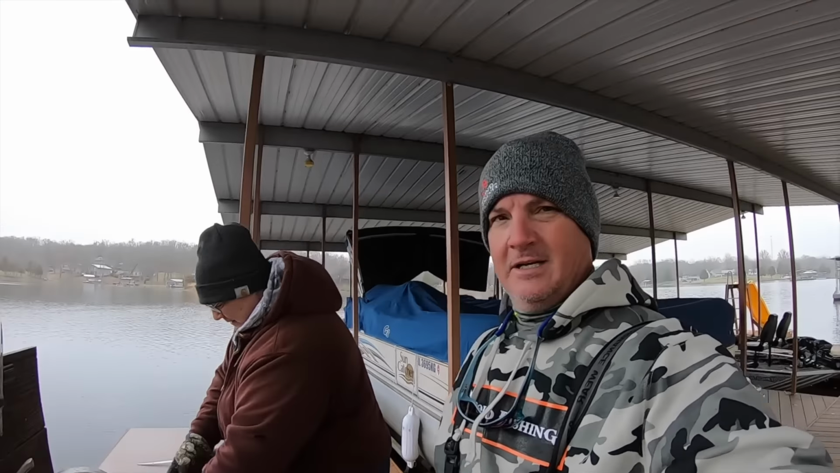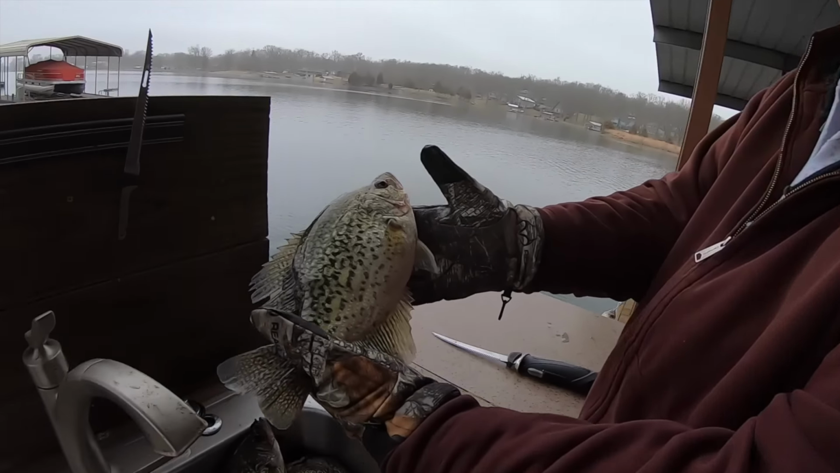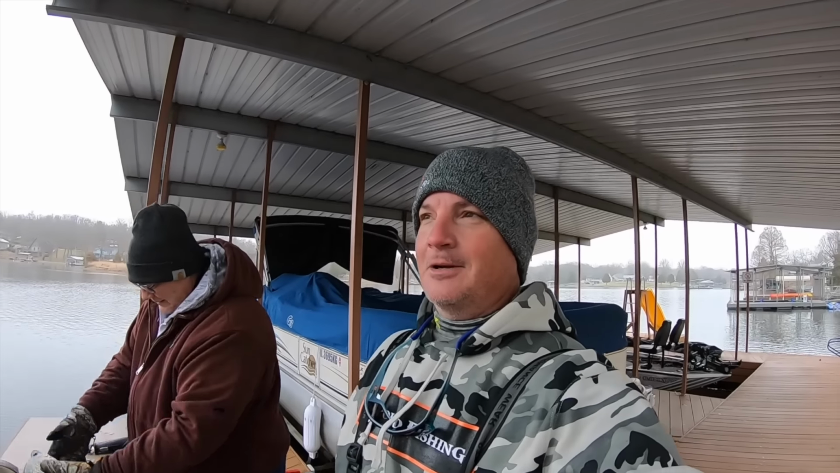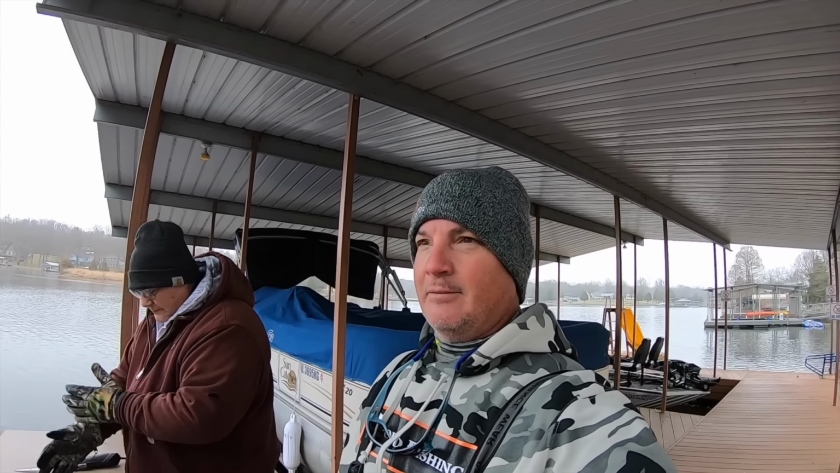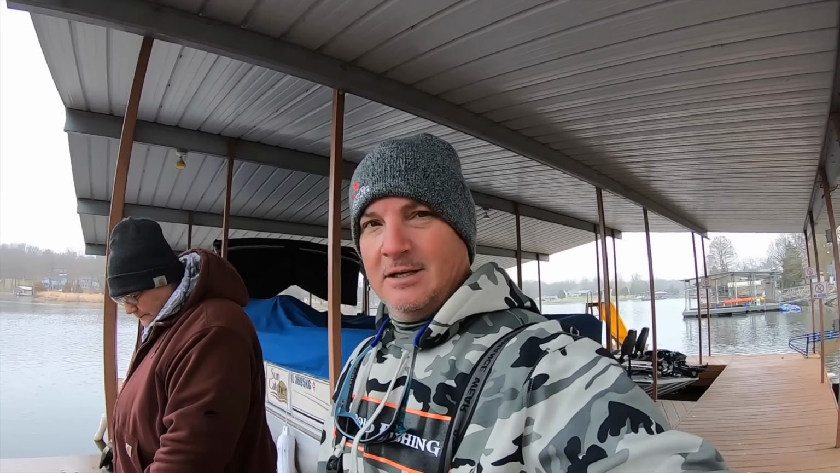Folks, those are 14-inch fish, all of it. Great guide trip. We just were following those schools around the lake. We actually found some structure, caught some monsters. Just a great day.